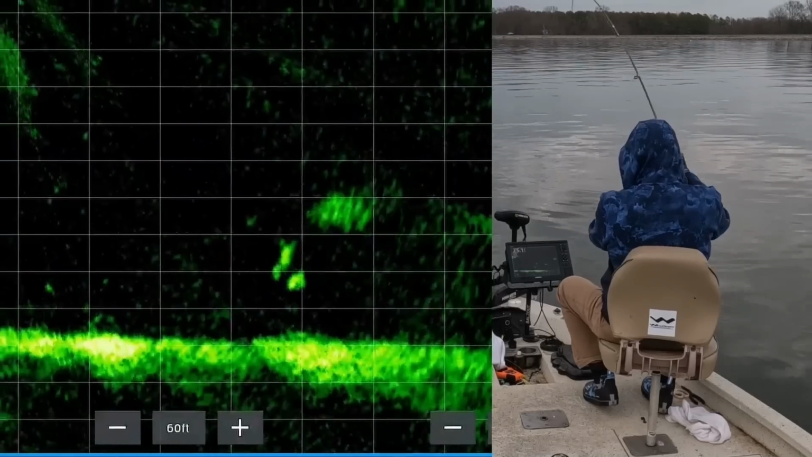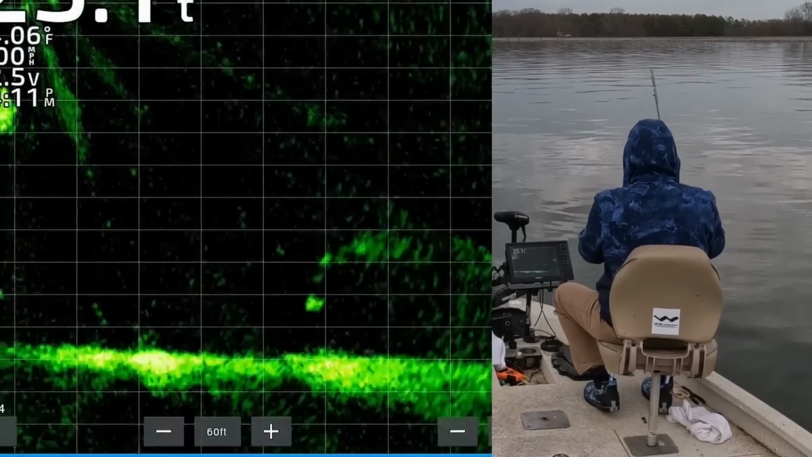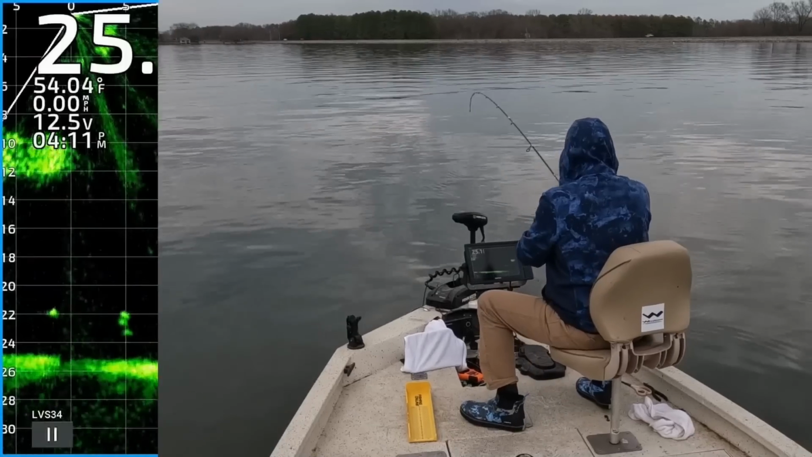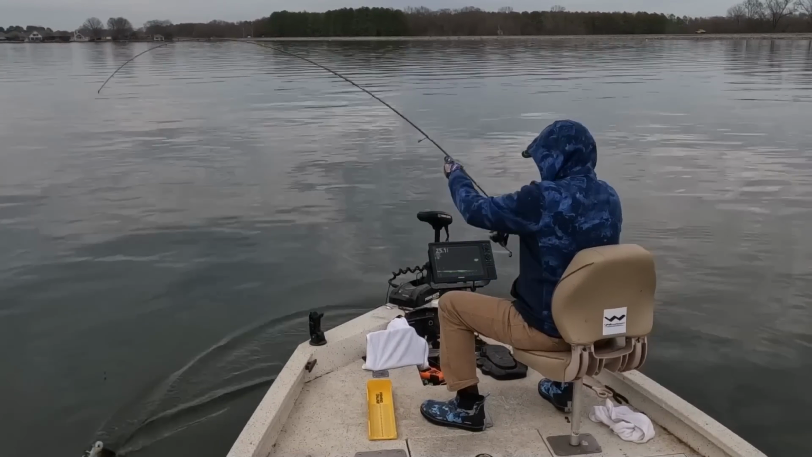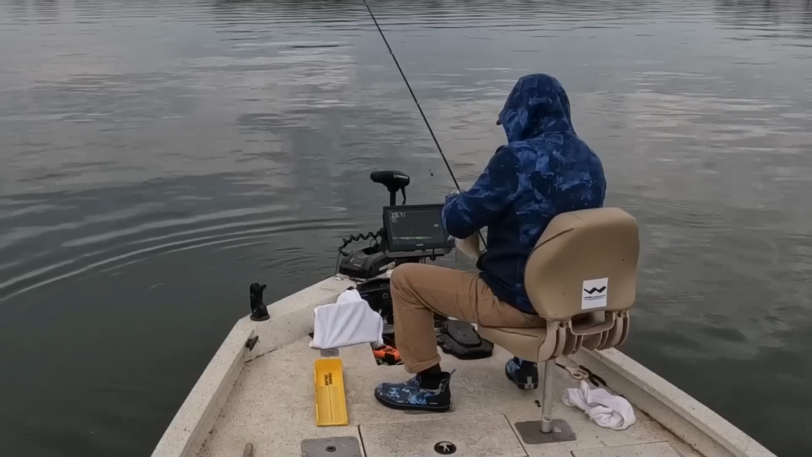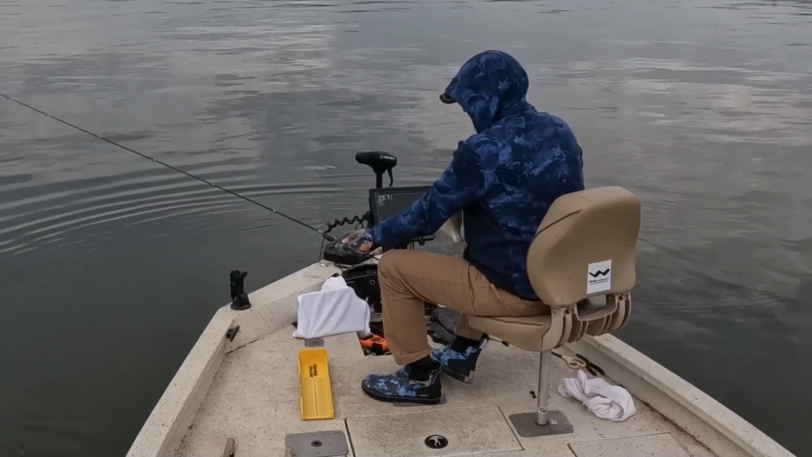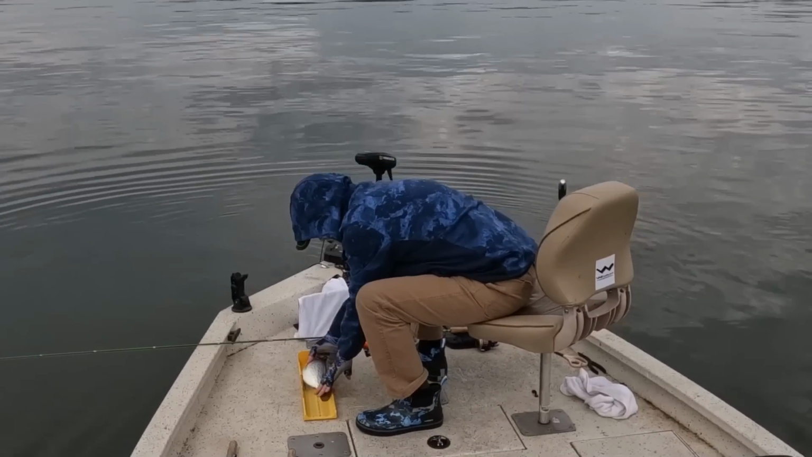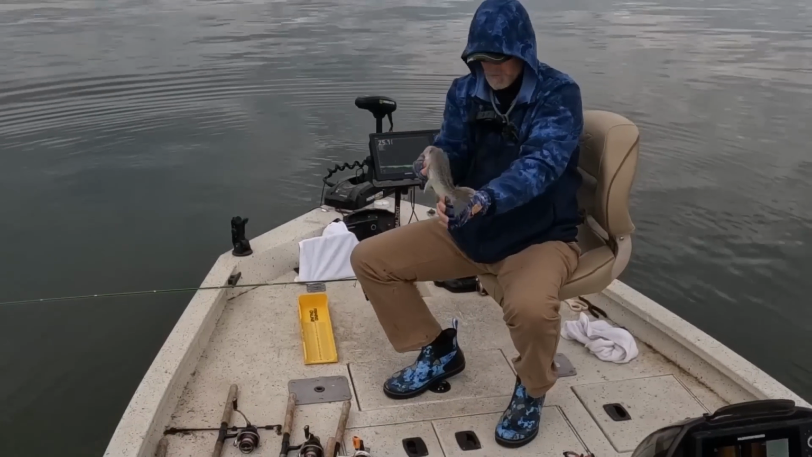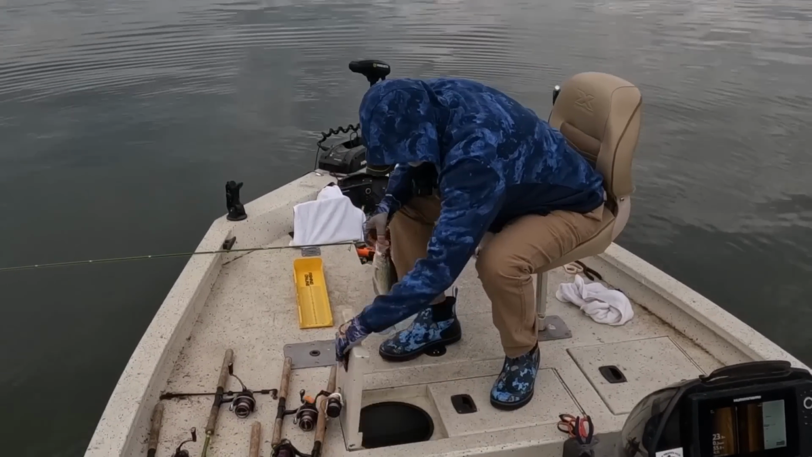He's looking at it. Got that one. Hit the comment. Man, I swear. Get in the boat. That's another, like right at 12 inch. Black crappie, 12 inches.